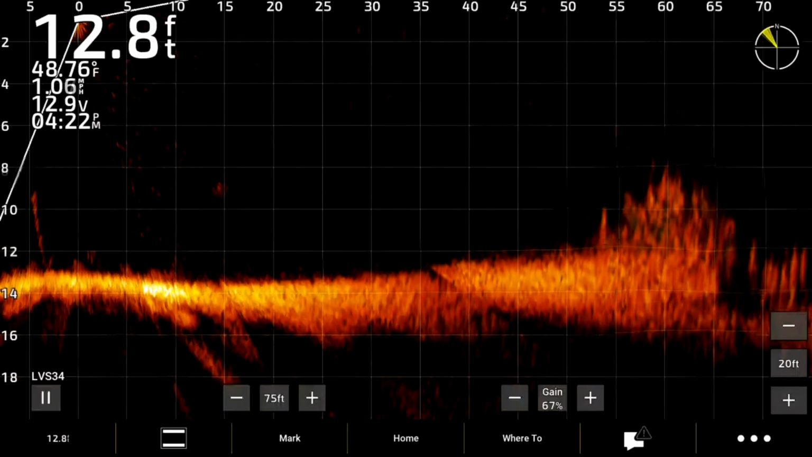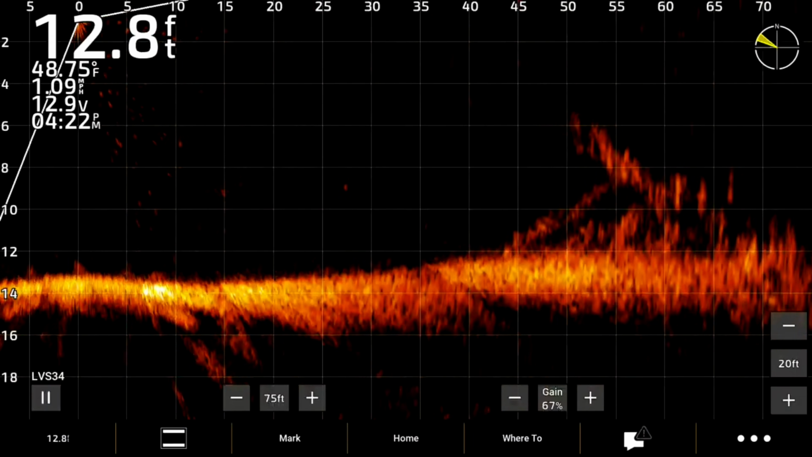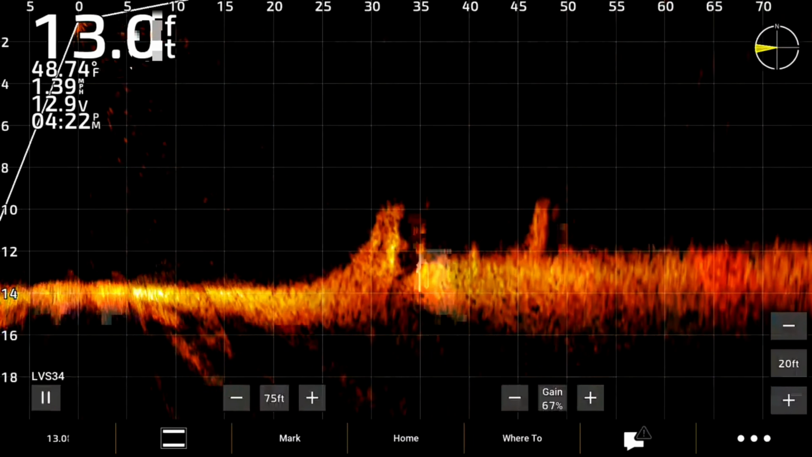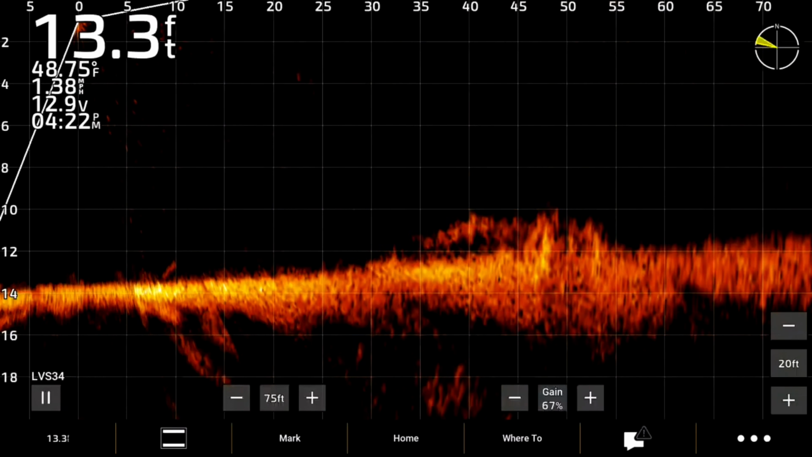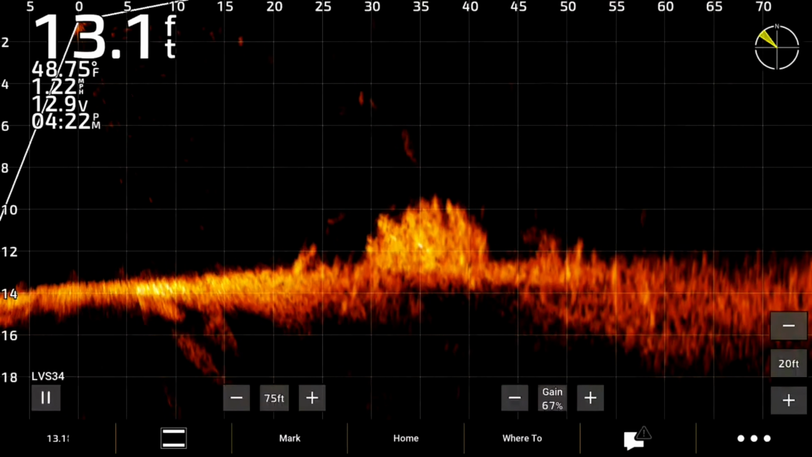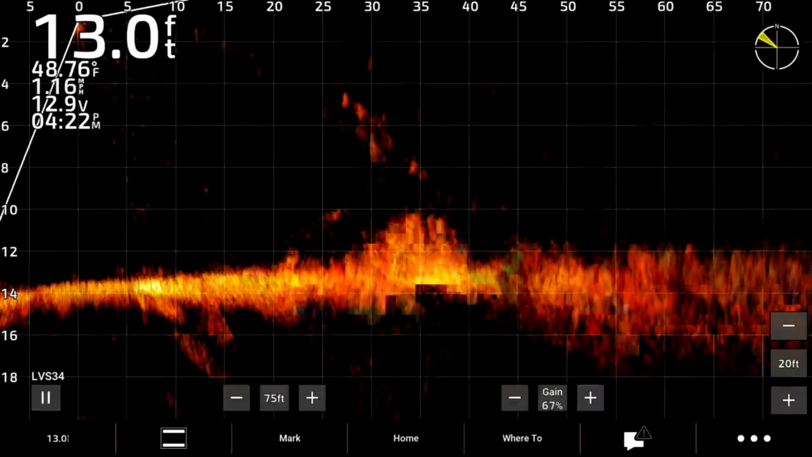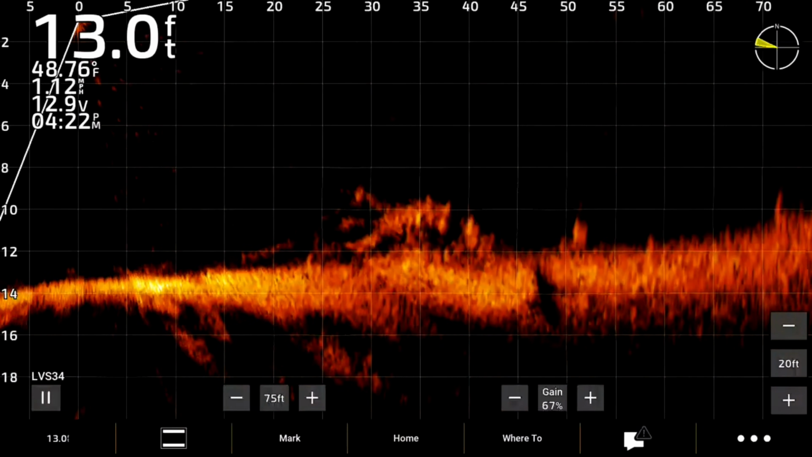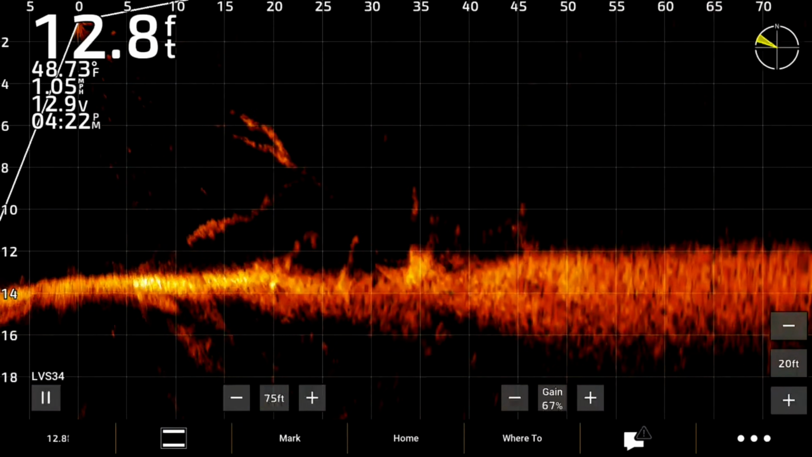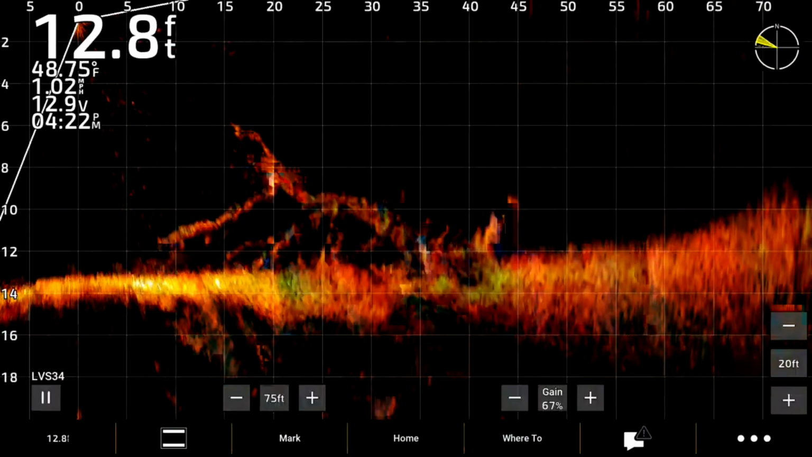Let's get a little closer so we can get a better view of it. All right, so right there. So you got a stump, and then if I slowly pan across, you can see the actual branches of the tree. The branches of the tree go back and forth. So that's what that looks like.